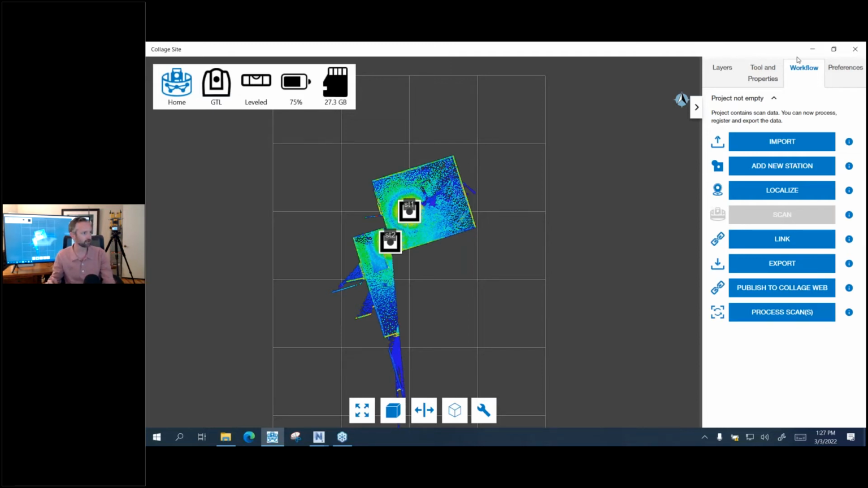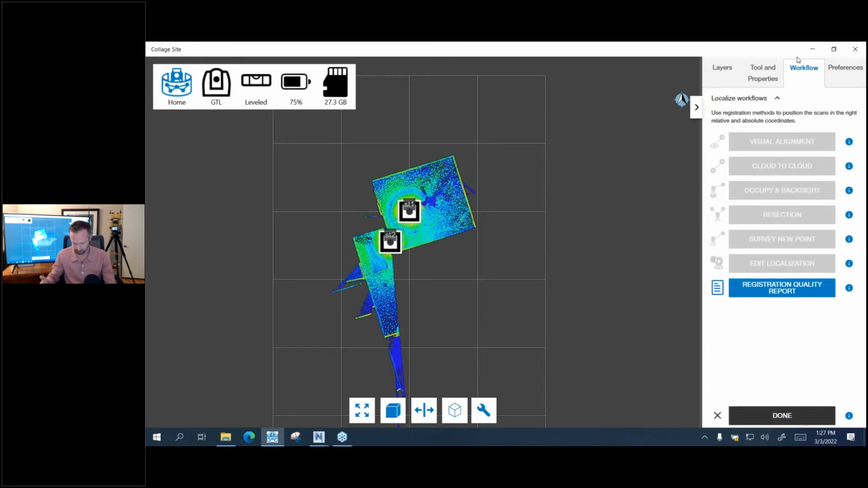There's add new station, so if we're going to create a new station and then scan, there's that. There's localize. So do I want to localize my instrument? And then my options are cloud to cloud. I haven't set up a station yet, so all of this is grayed out.